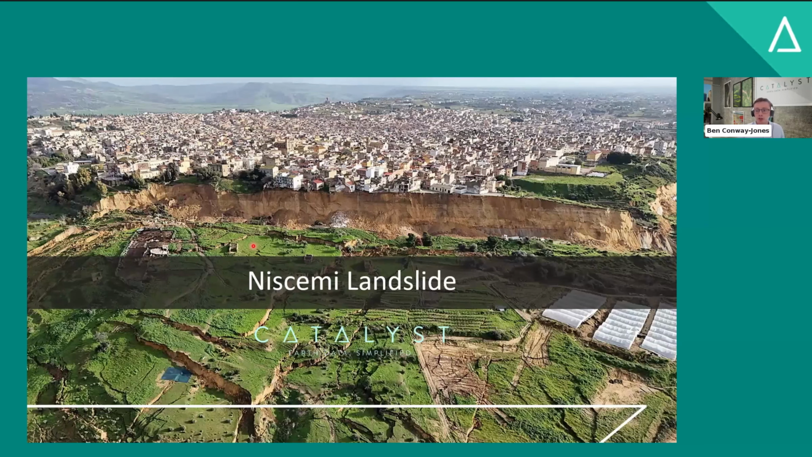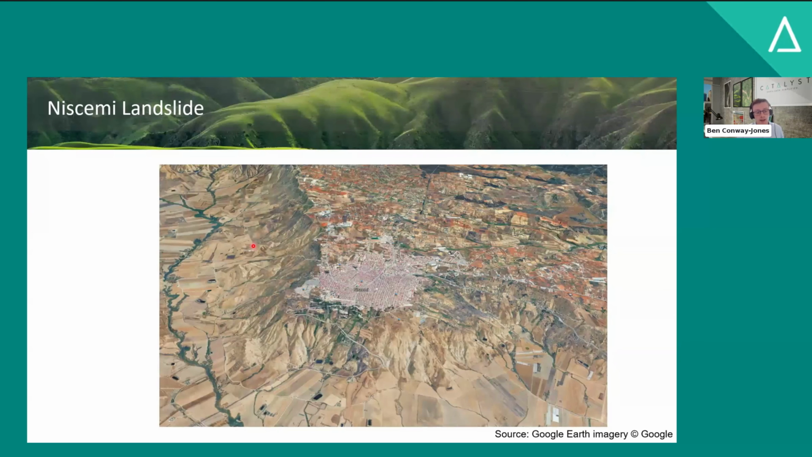The second case study I wanted to go through was the Niscemi landslide. So Niscemi is a town in Sicily. It sits on this quite dramatic plateau with these steep slopes. The geology here is sand over clays, and that's what forms this geomorphology. Because the sand is hardened to clay, it means you don't erode from the top, you erode into the clay from the sides, and that generates these steep slopes.